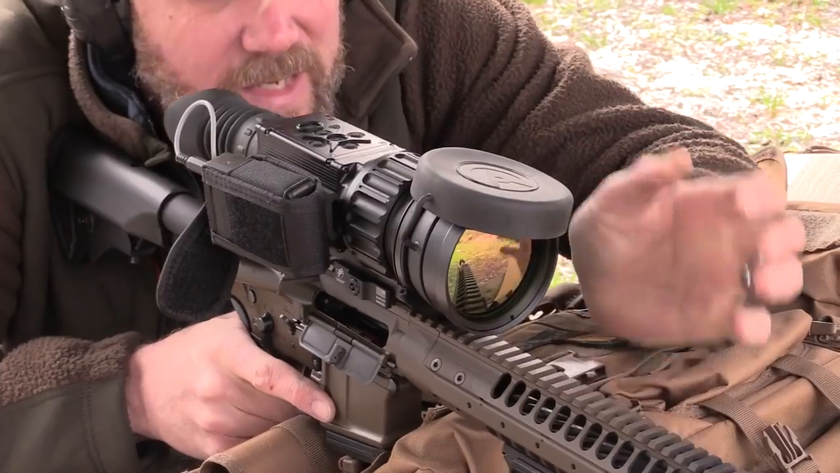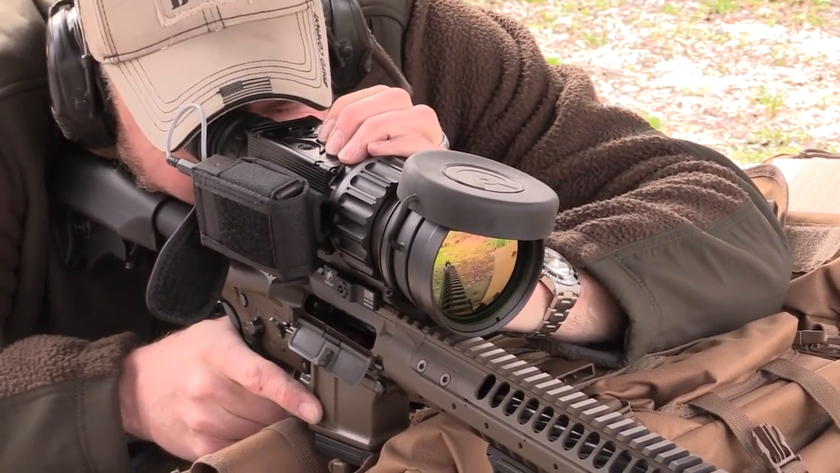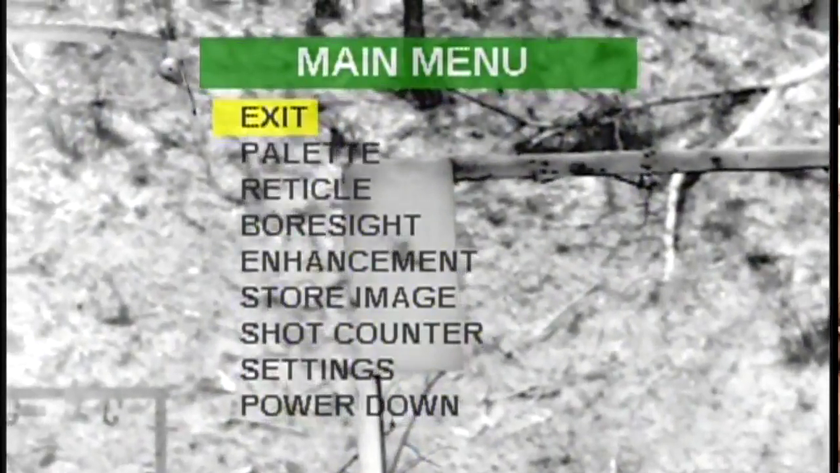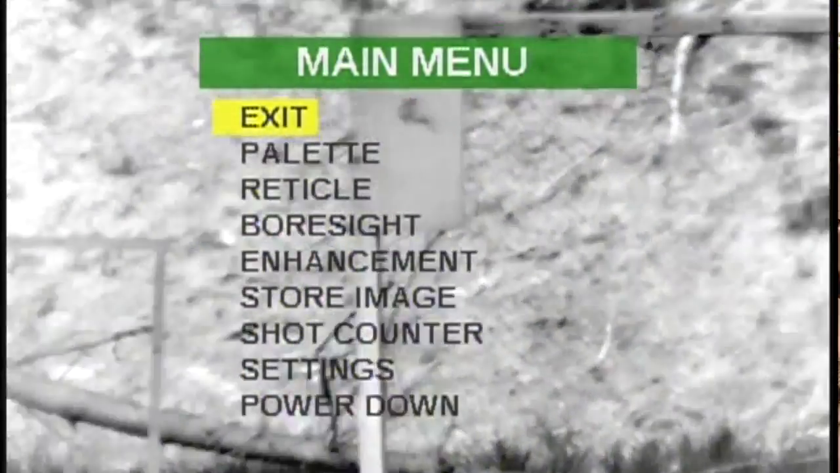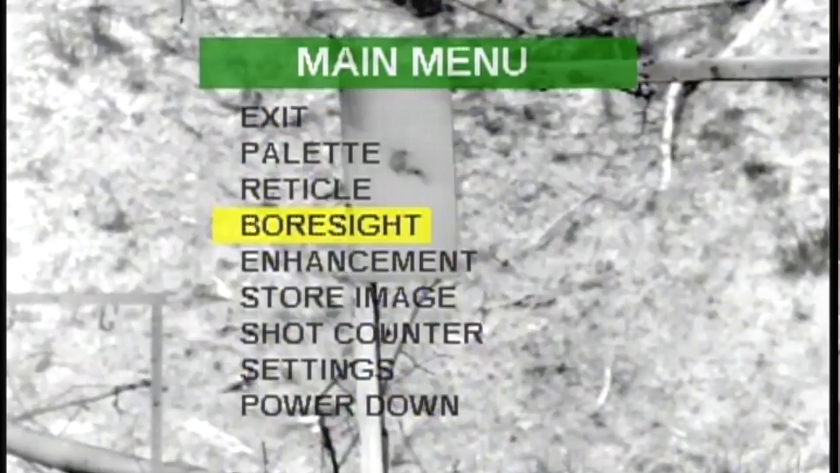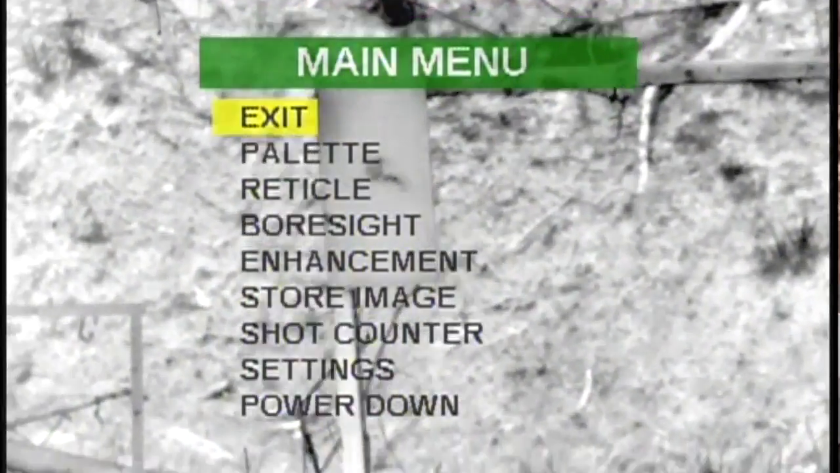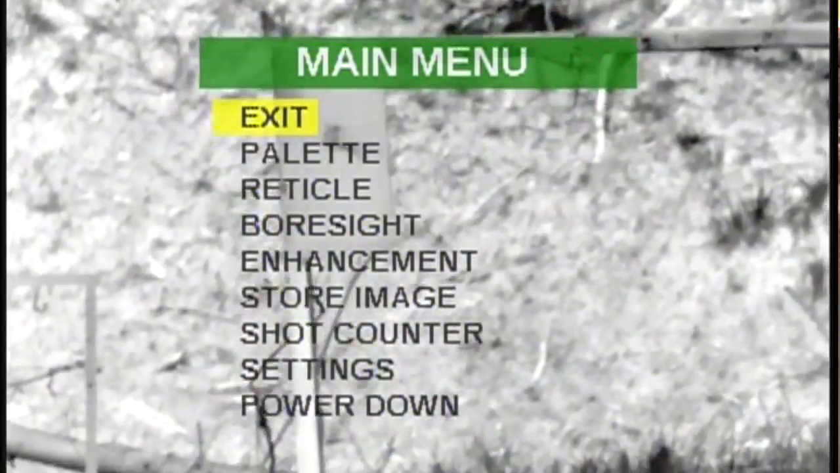The ammunition is shooting a little bit to the right. So here, let me show you how I can quickly zero this out, all right? So I'm gonna go into the menu. I'll go down to bore sight. Select that. Oops, I hit enhancement. All right, go down to bore sight.